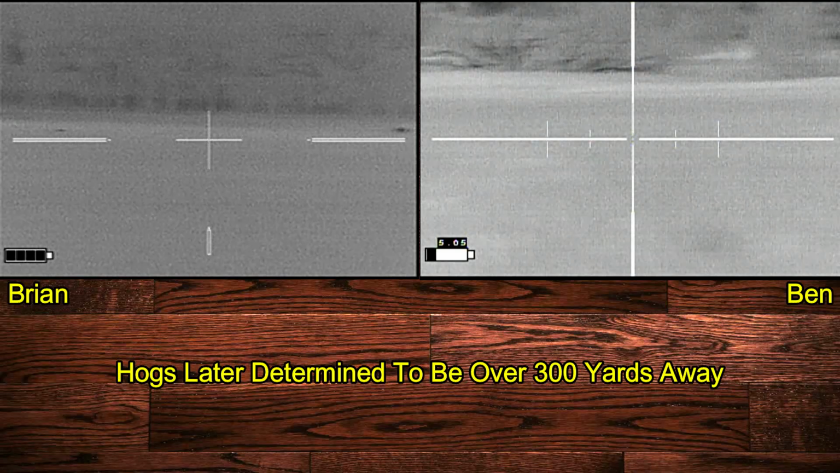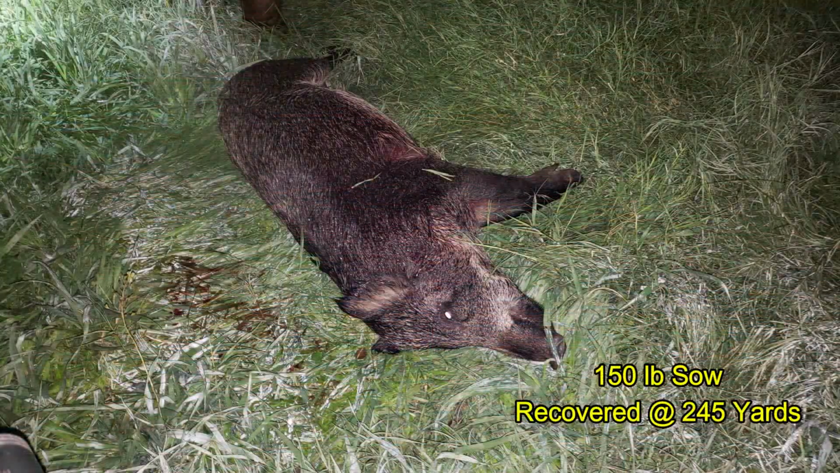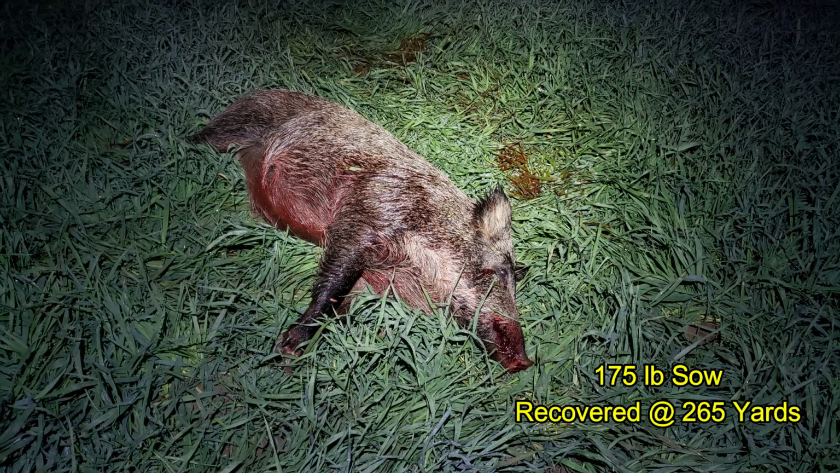And at this point we realize we're just dropping bullets into the ground, and you can hear Ben click on his safety. Not the finish we were looking for, but we came away with 2 sows, this one 150 pounder, and this one 175 pounder, and they did it for our night.